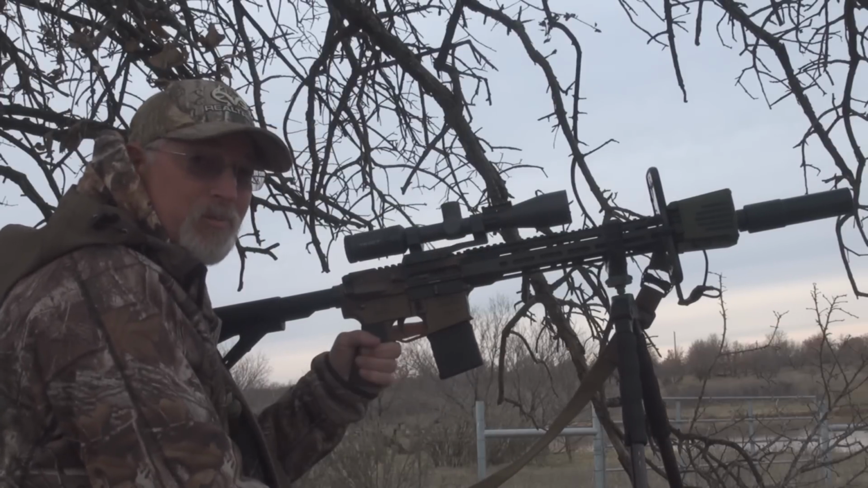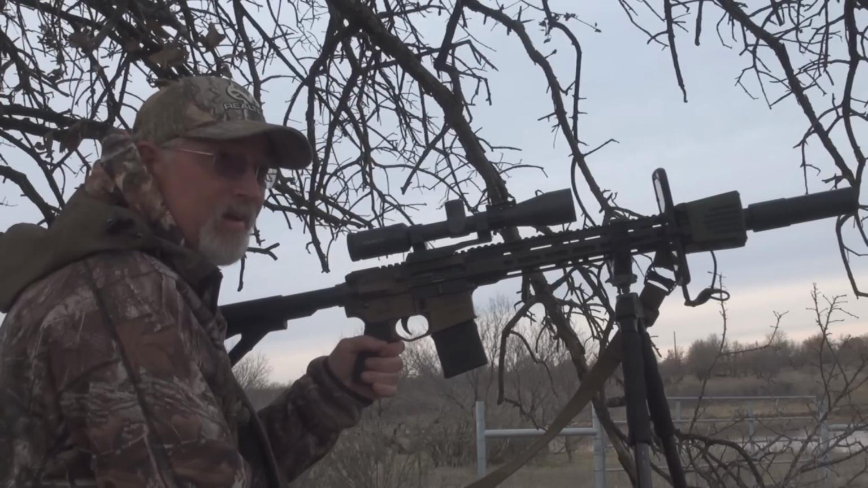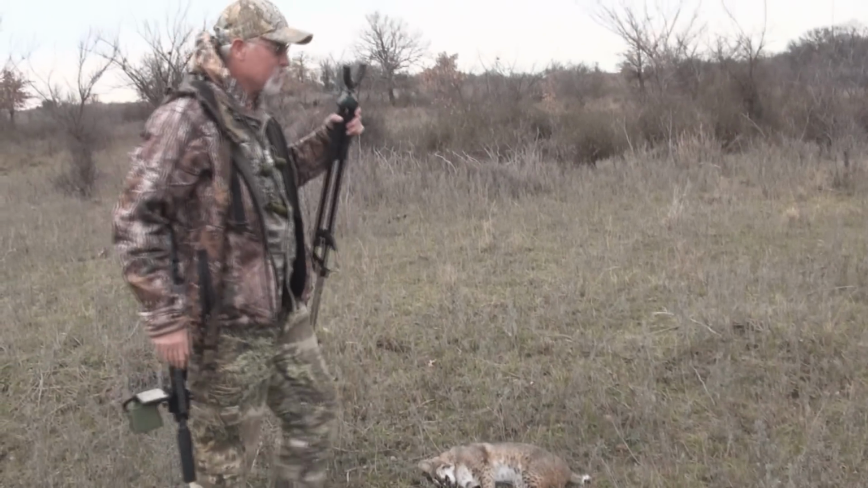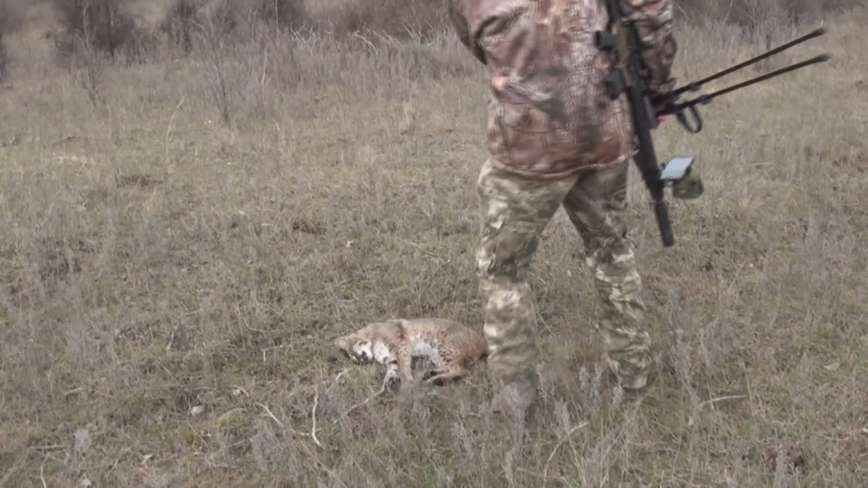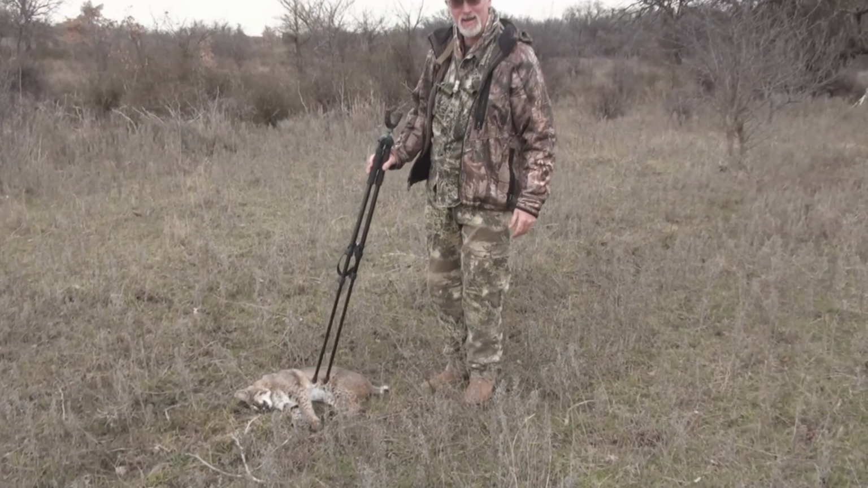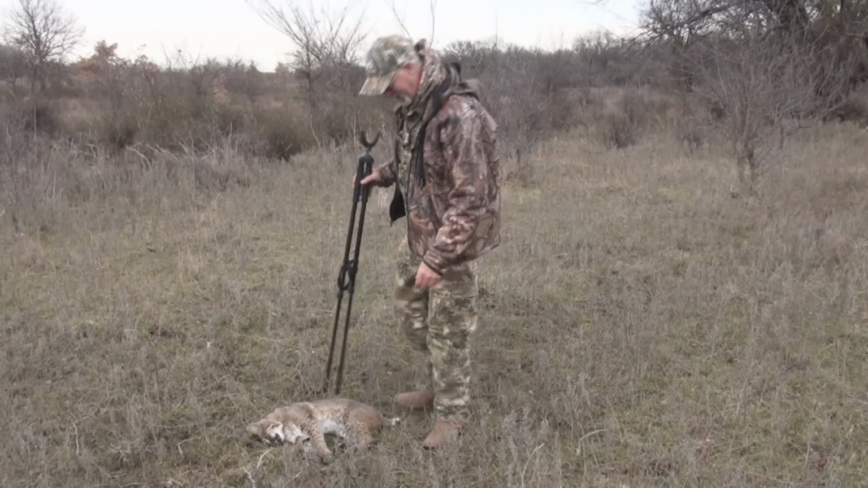And we'll go down here and pick up this Bobcat, and we'll show you the Bobcat. But be looking for it late January, early February. Well, there he is. I'll tell you right now, before I pick him up, the tomcat, you can see usually they're blocky like this. I'll tell you a tip: always touch that cat before you pick him up. I can tell you some stories, but you can just imagine, you don't want to pick up a cat that ain't dead.